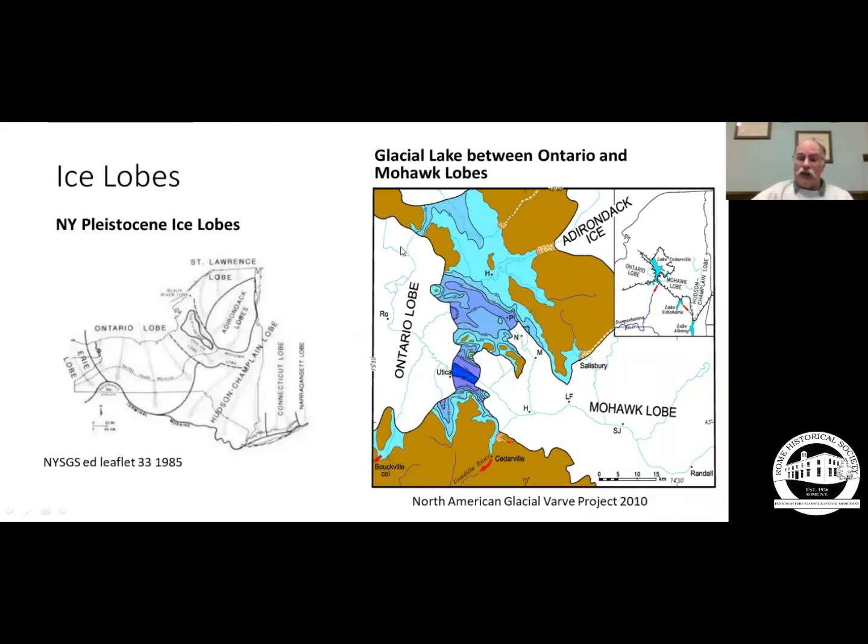Talked about the different ice lobes a little while ago. Here's the Ontario lobe. Here's Rome. Here's Utica, both underneath the ice. The Mohawk lobe over here, and a glacial lake forming between the two. And we think there were a whole series of glacial lakes that formed in here, where the Mohawk lobe and the Ontario lobe or the Rome lobe met, then melted back.